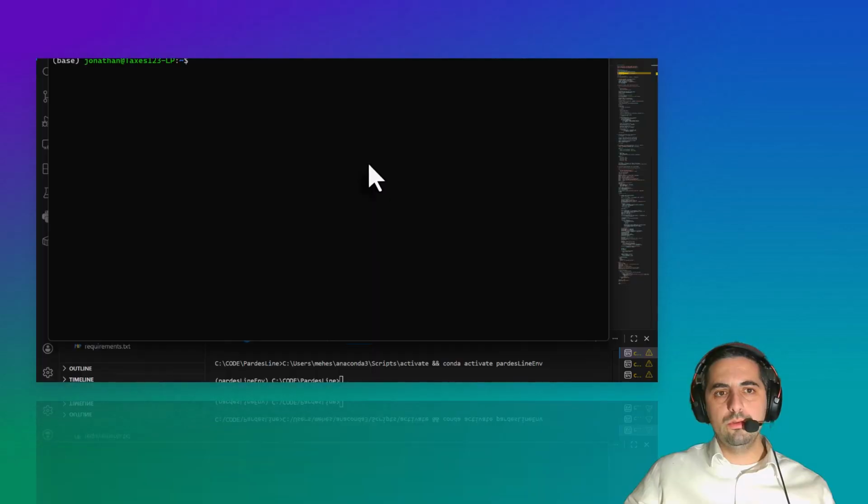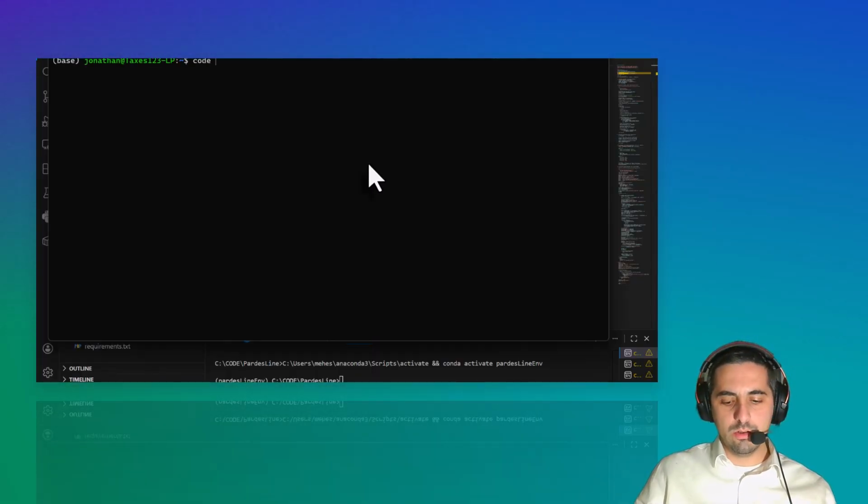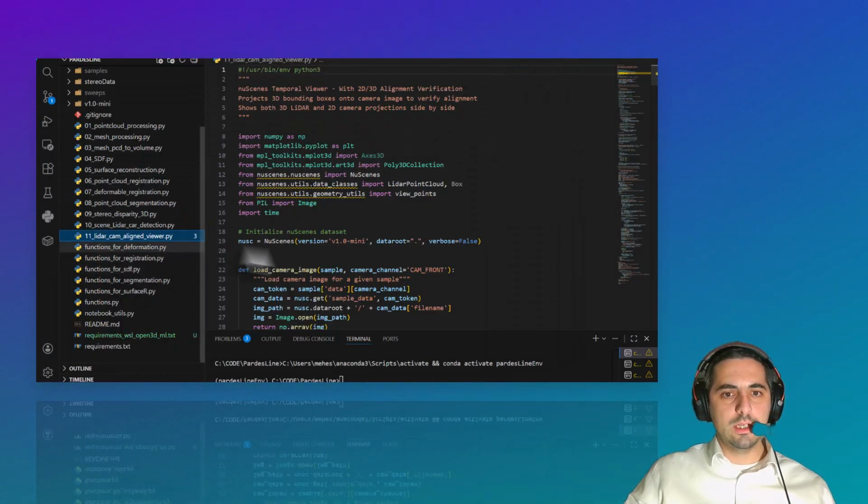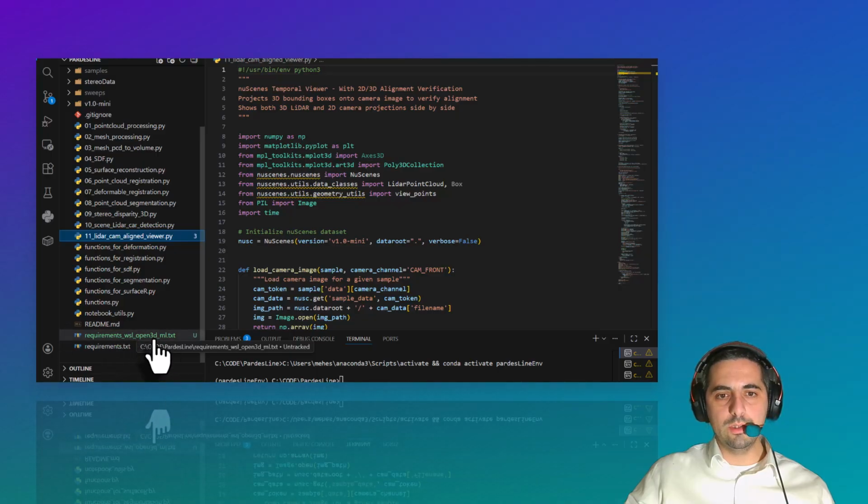When you open Ubuntu, you can type code and then a dot, and this will in fact install VS Code for Linux. Then, when we have that, you can also install Anaconda under Linux, and then install the different dependencies and requirements for working with Open3D. So this is exactly what I did. I also added a requirements file for WSL and Open3D.